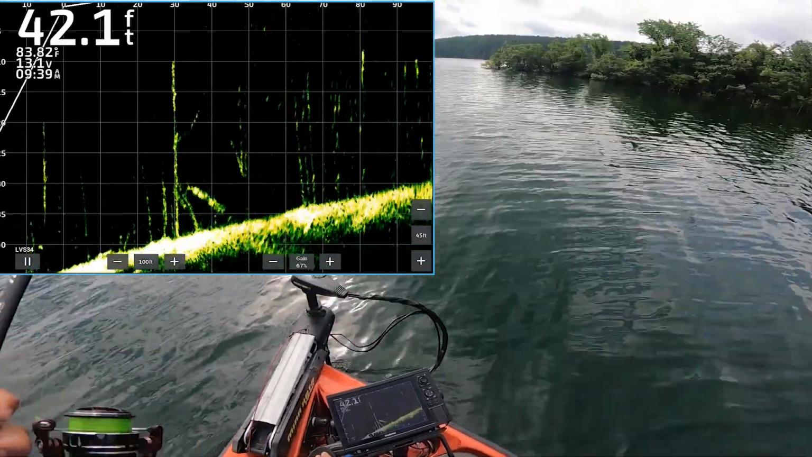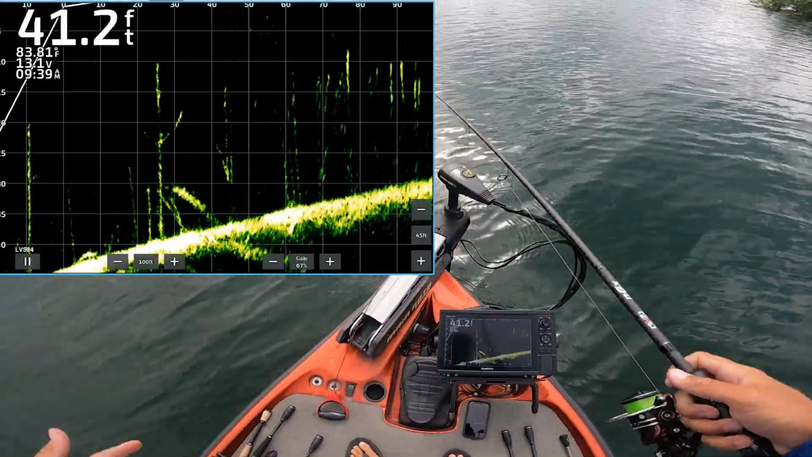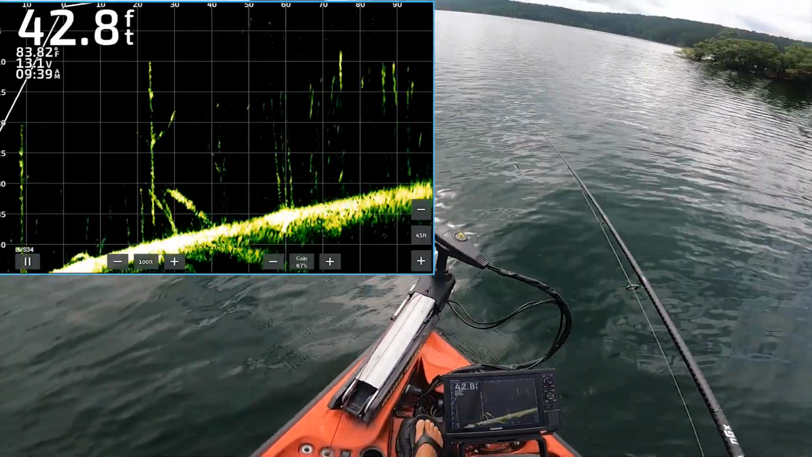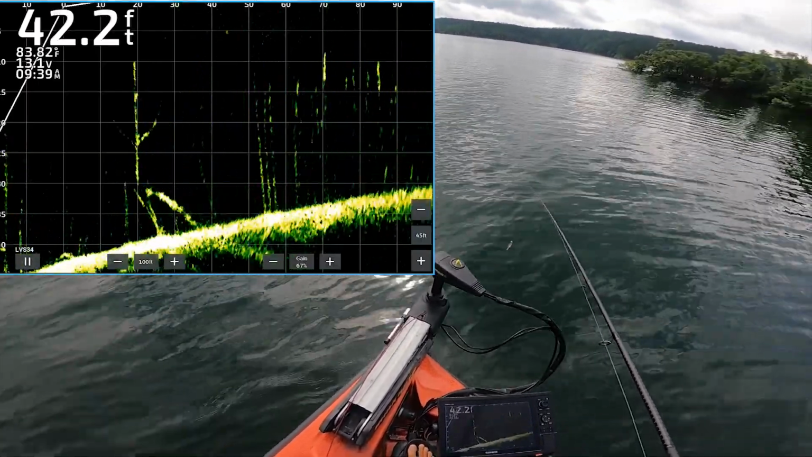Pick targets and throw at them. Now, two, like earlier I did an underhand cast and I was money. Sometimes with the overhand on a spinning reel, I might misjudge, but I'd rather always throw a little further than not.